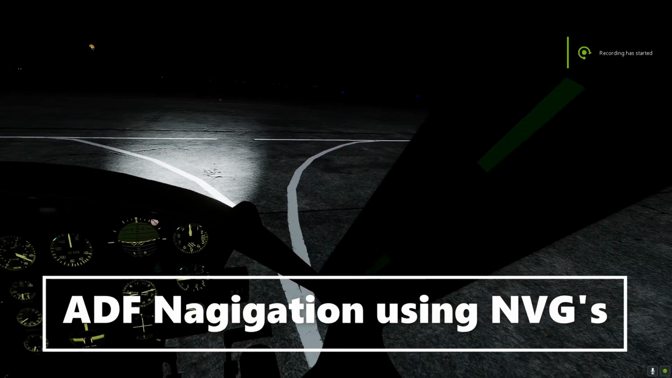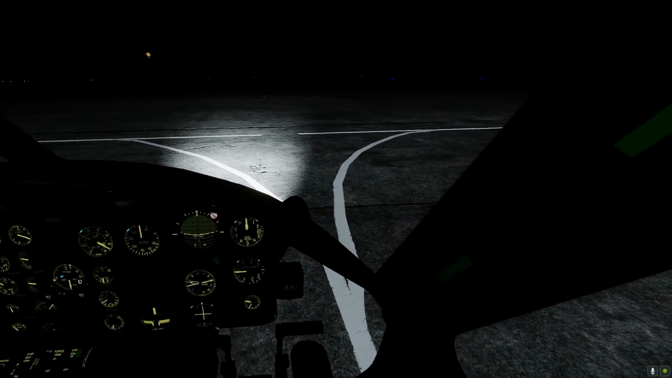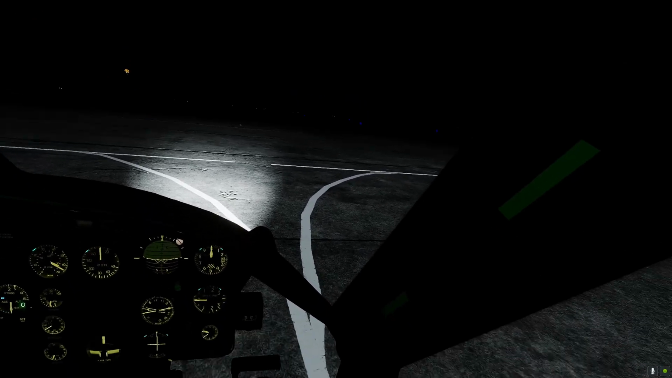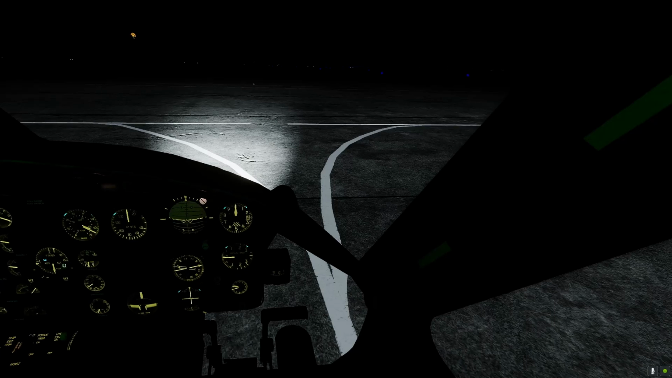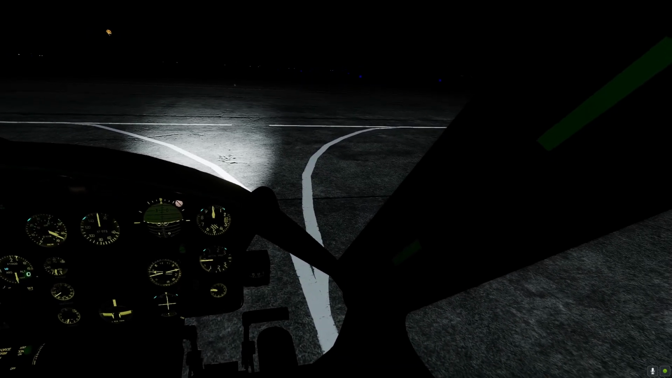I am at Katahdin Airport in Georgia. Today I'll be conducting some ADF navigation using NVGs. What are NVGs? Thought you'd never ask. NVGs are night vision goggles that amplify any available light source there happens to be.